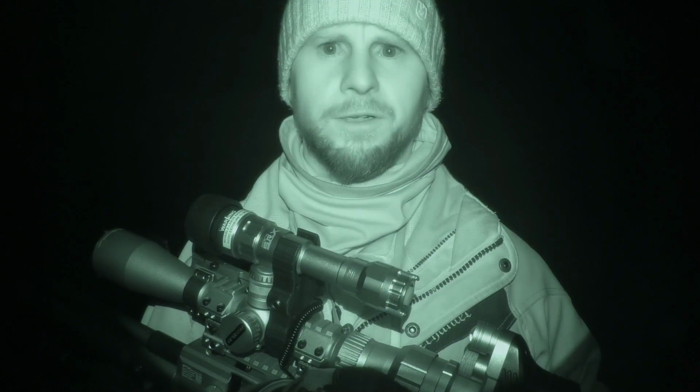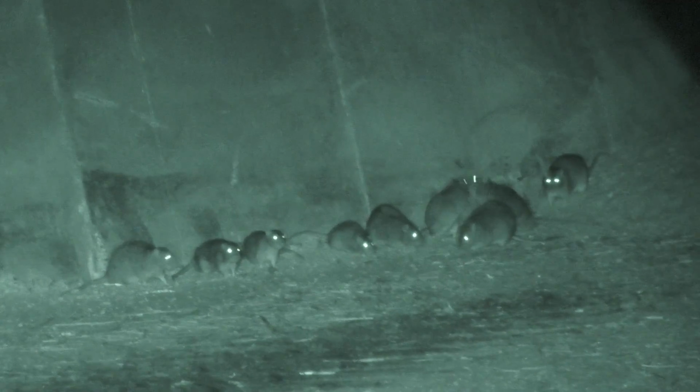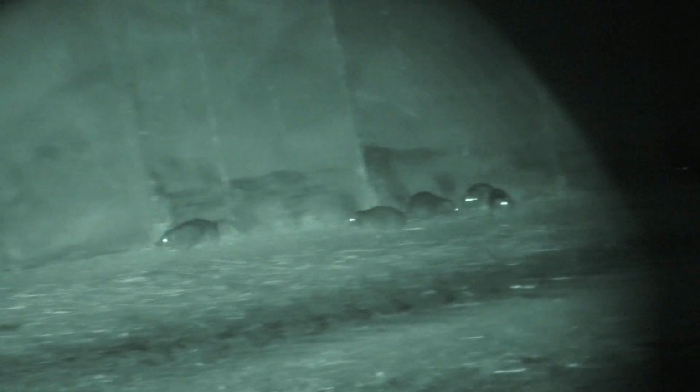I'm back on one of my usual permissions. This is the permission where I just seem to get hundreds of rats. It never used to be like this, but in the last 18 months, I've just had an explosion of rats, and I'm constantly having to go at it. So I'm not complaining. Not going to talk too much, just want to get straight onto it.